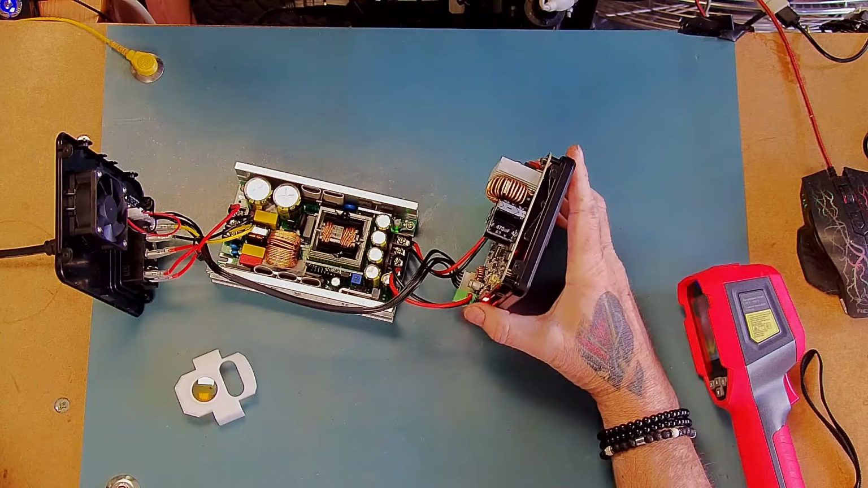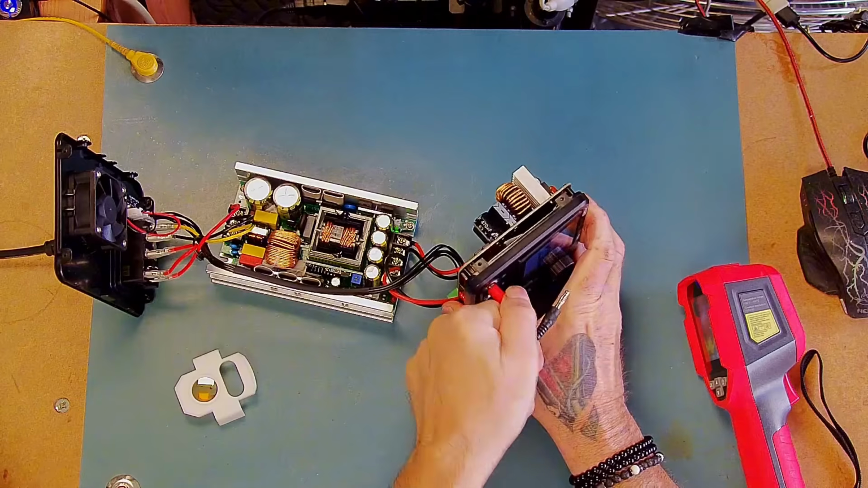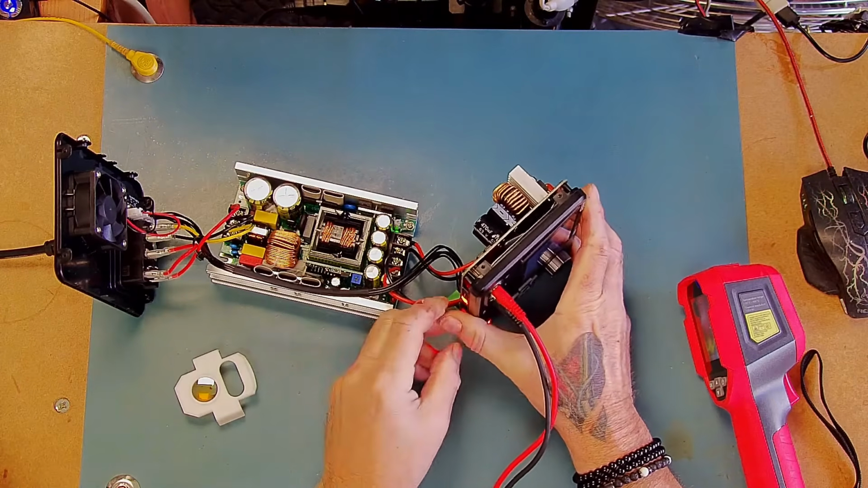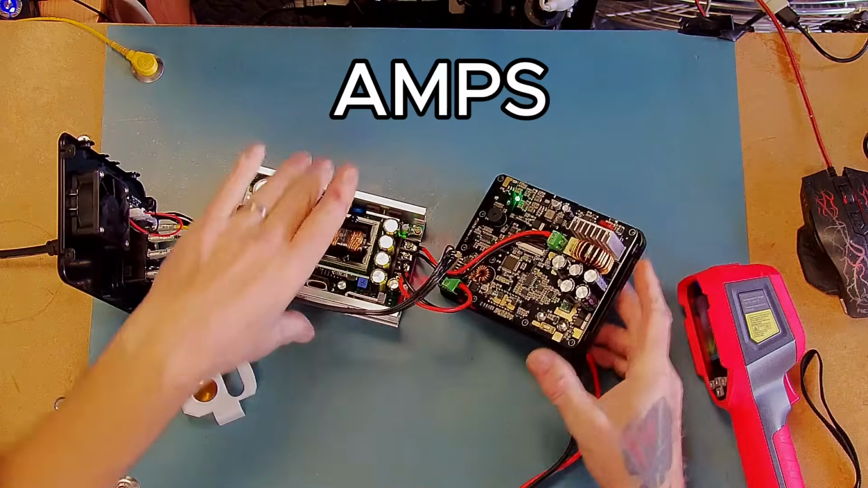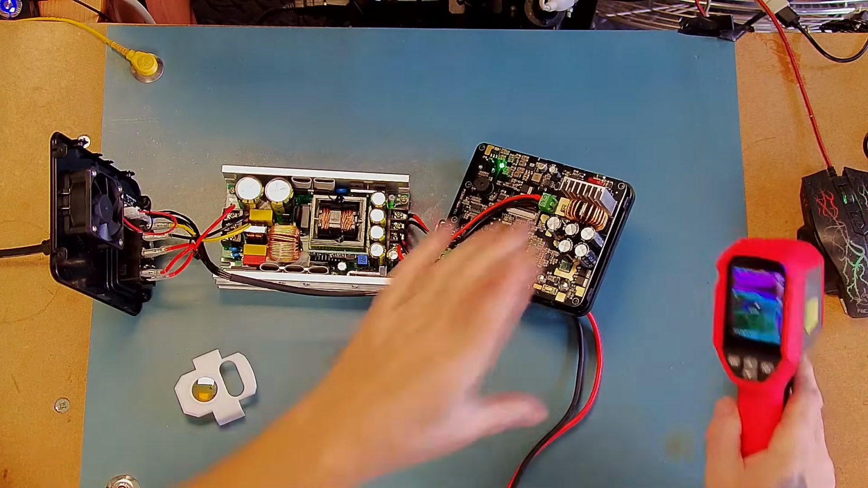So I've just got my electronic load connected. I've got it set to pull maximum current. So we've got the output voltage set at 18 volts. Current limit is set at 8.2 amps. So the output is on.